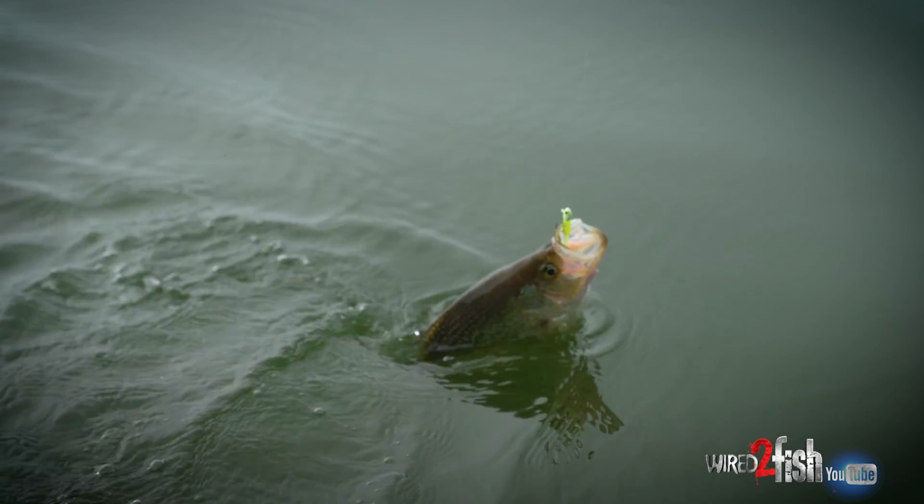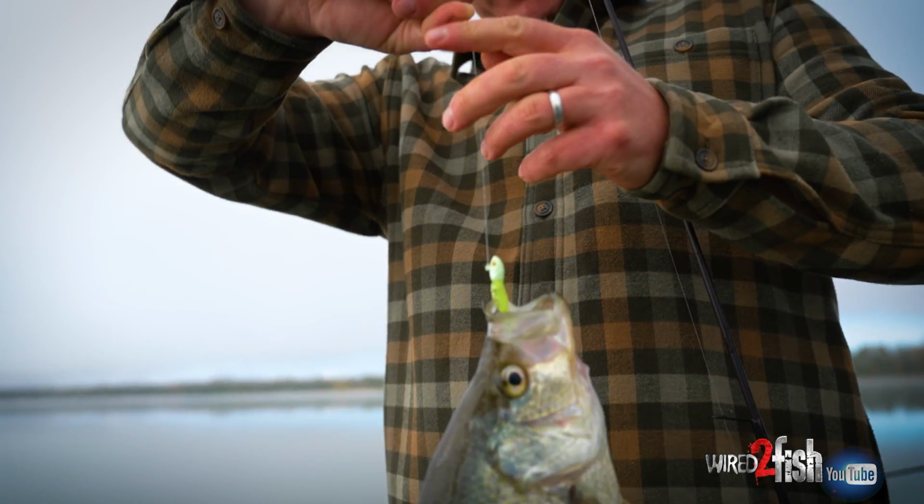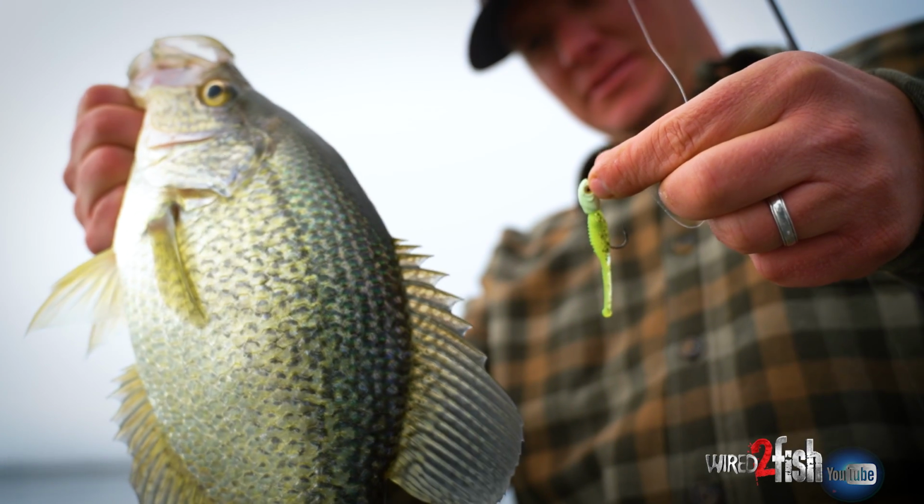It's not every day you get to catch crappies like this. It is fall. This is the time to do it. It is the time of harvest.